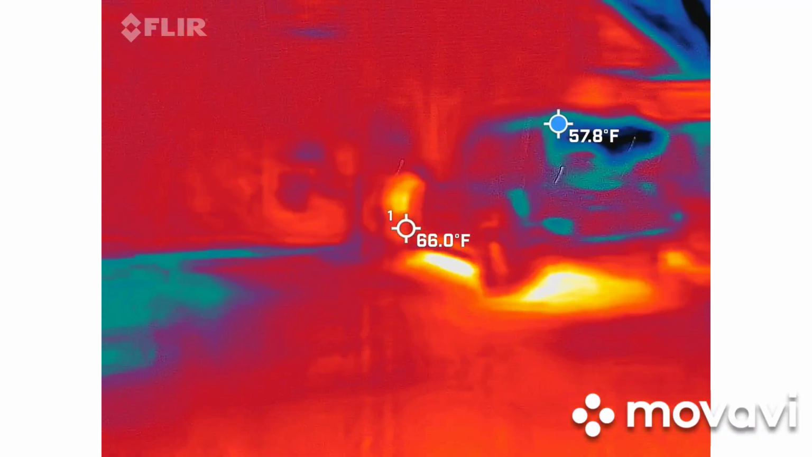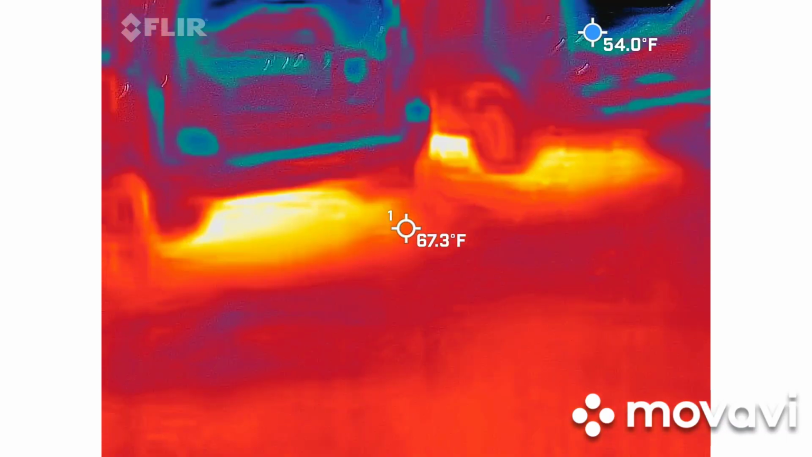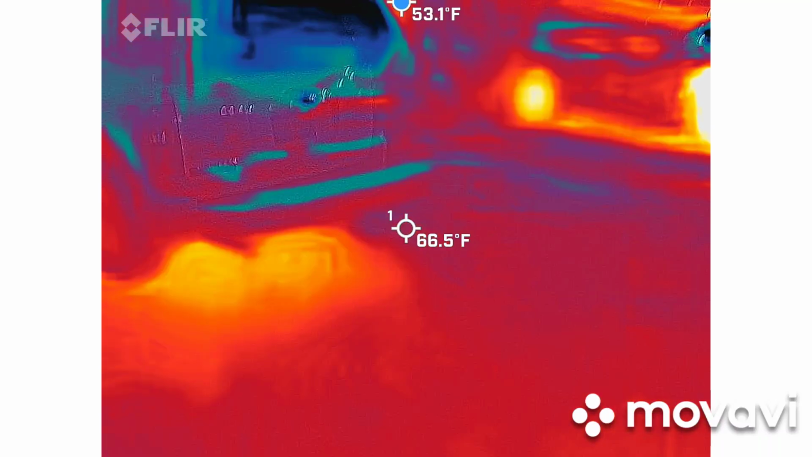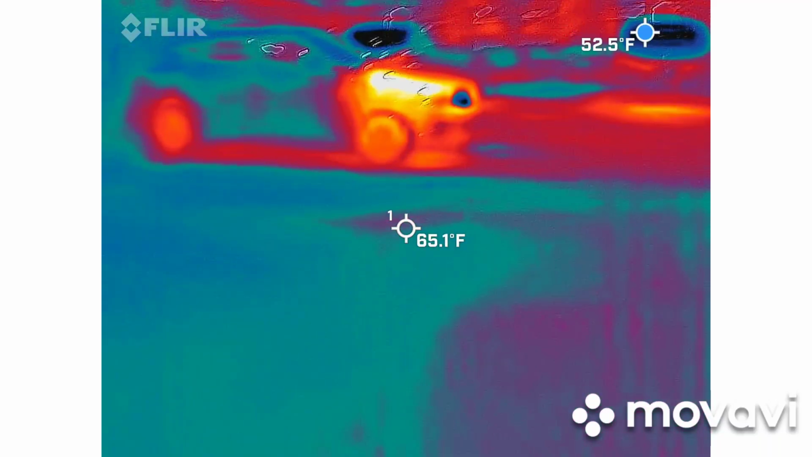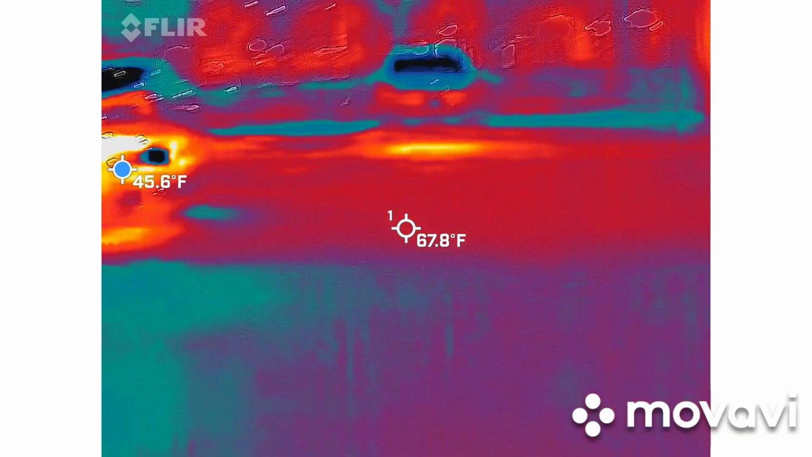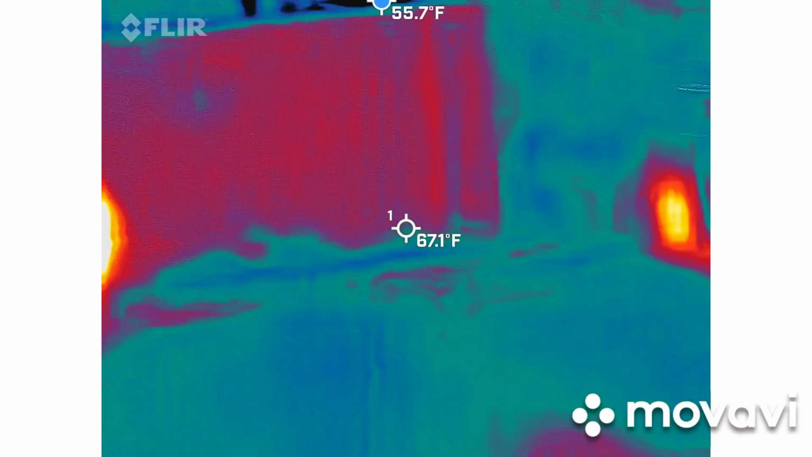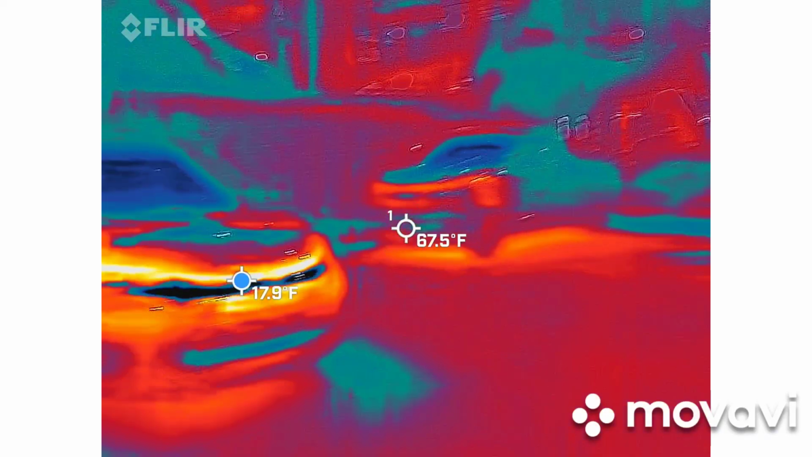Calico Jack, what is the name of your ship? What is the name of your ship? Come on, sir, tell us the name of your ship. Okay, it's not working. Bonnie, what are your parents' names?